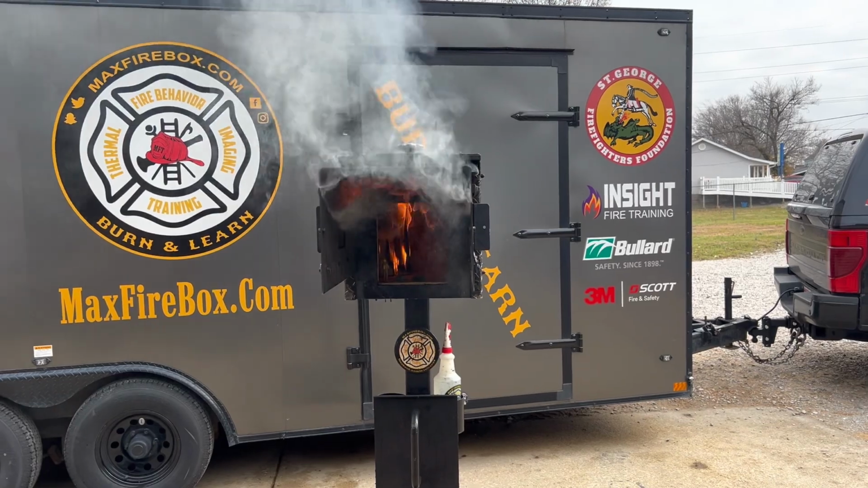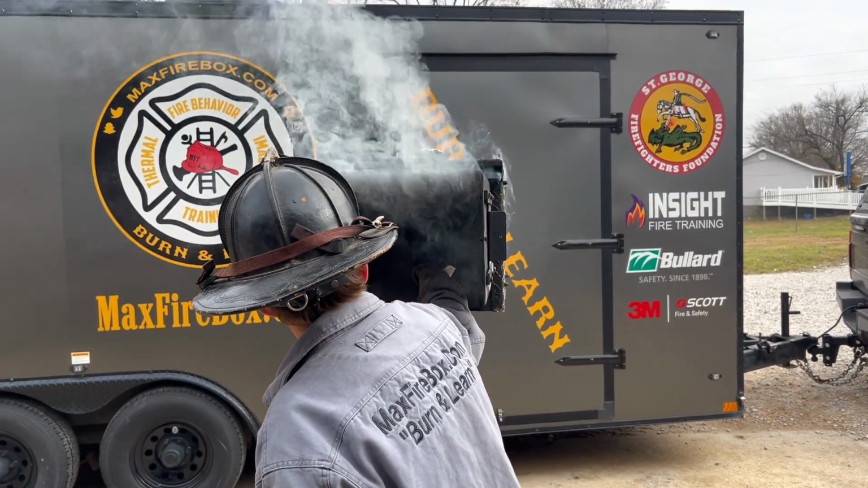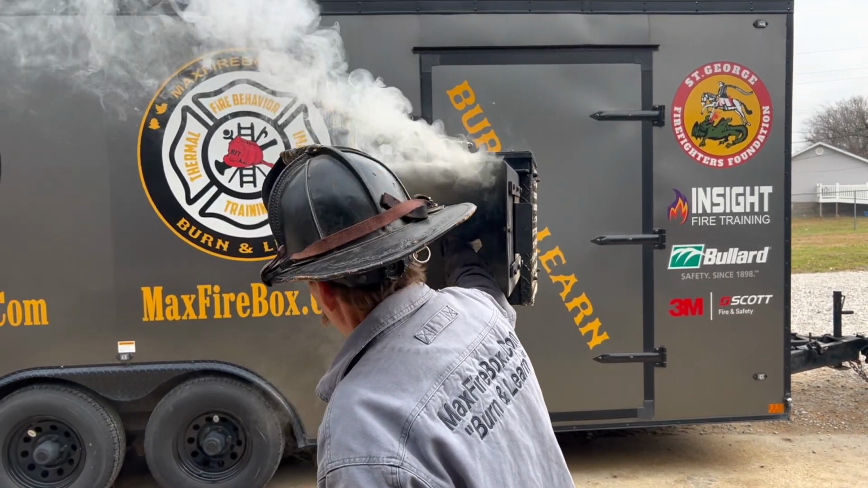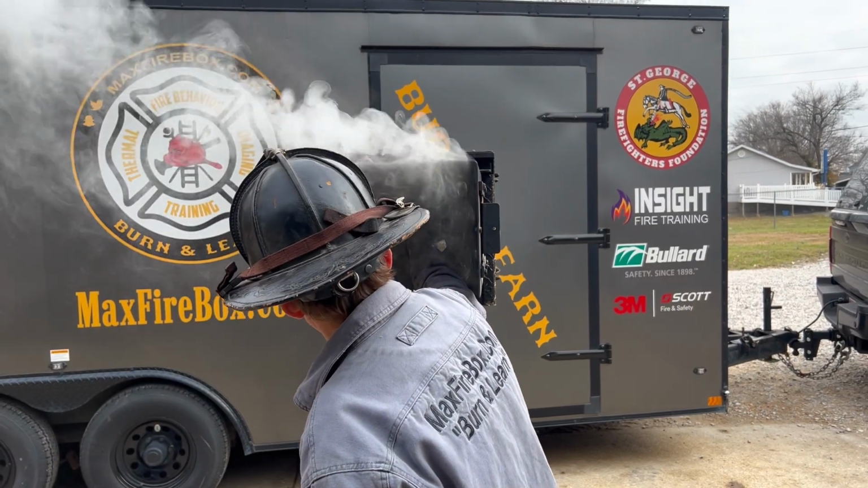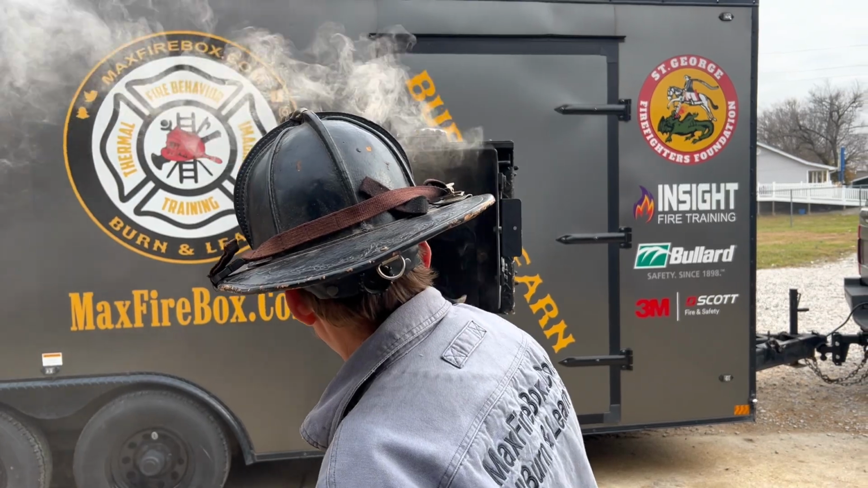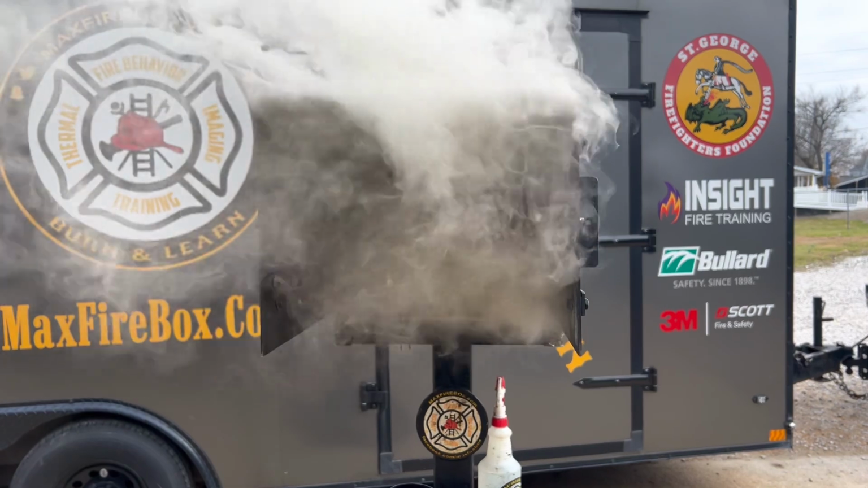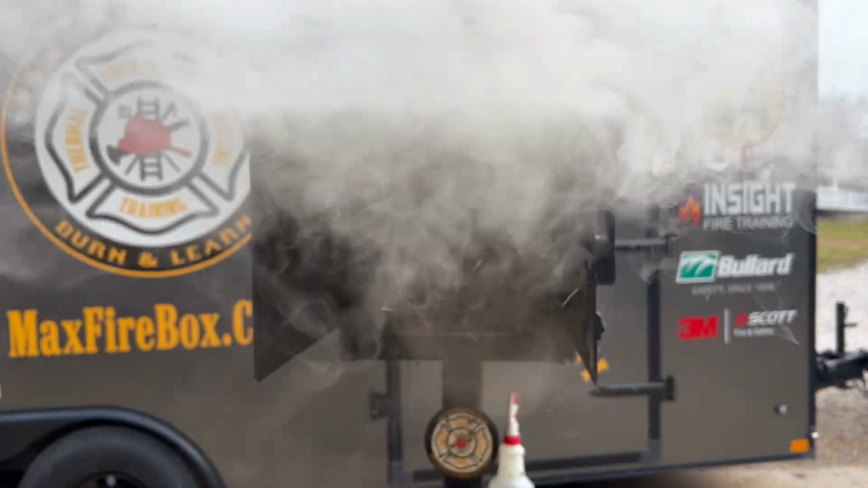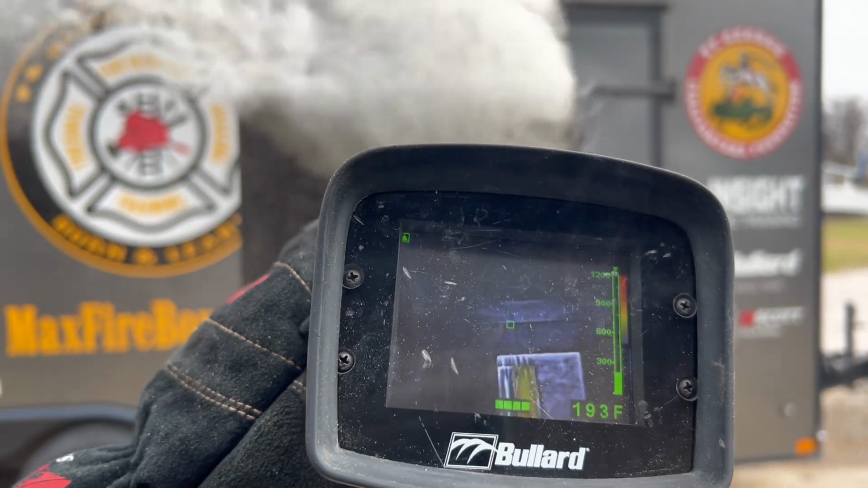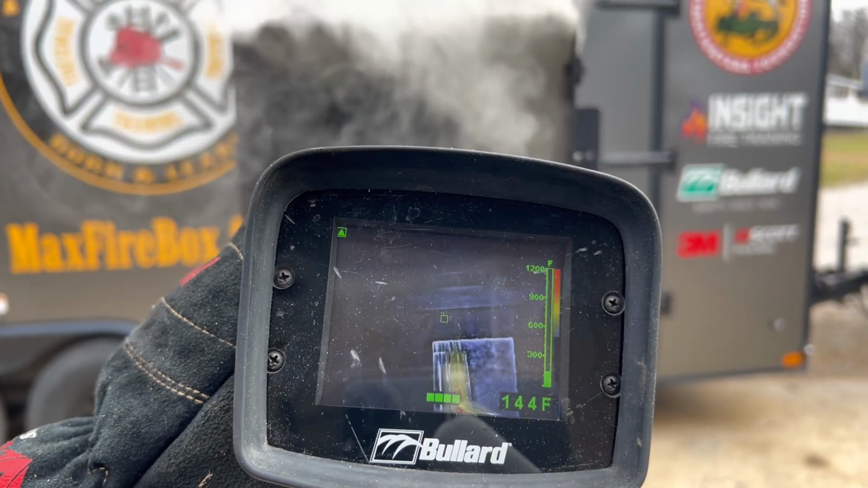I'm going to take your oxygen away from the fire by simply closing the door. We close you down. And when I open, let's look down this hallway. Let's look at it visually, and then we'll look at it through the eyes of the thermal camera. Door is closed, and we're going to open it. So there's looking down the hallway, and let's look down the hallway as far as killing the heat through the eyes of the thermal camera. You can see the importance of having that thermal camera. See your convection currents there.